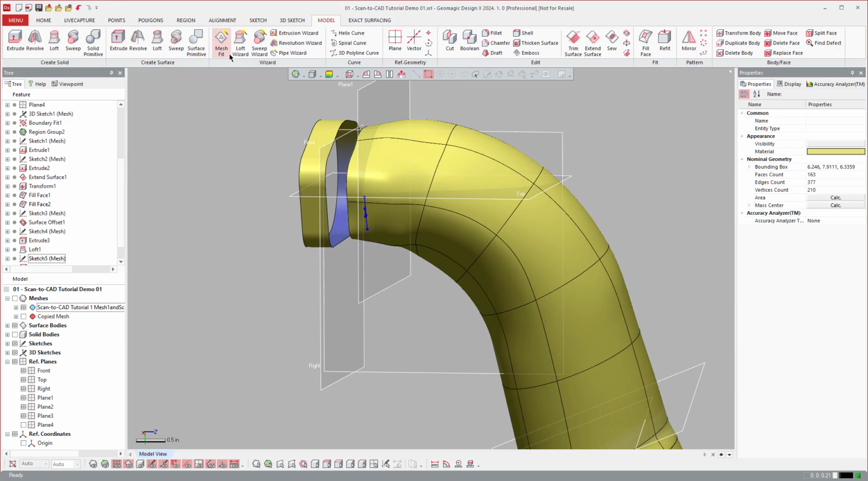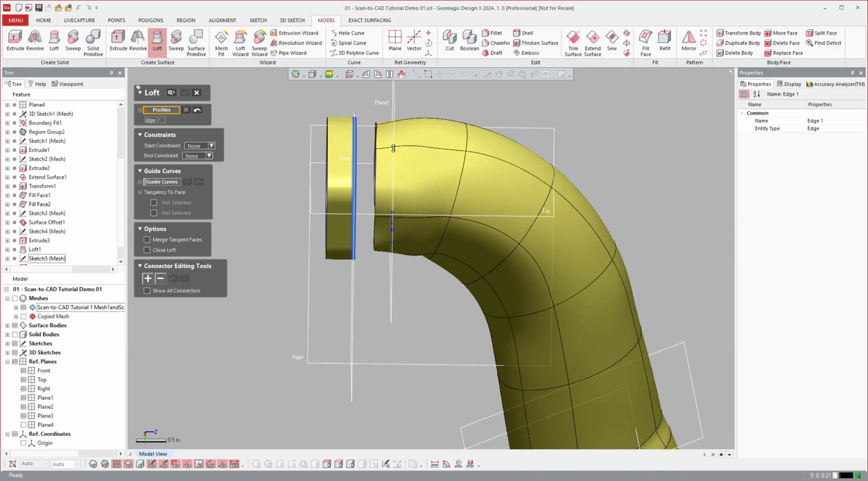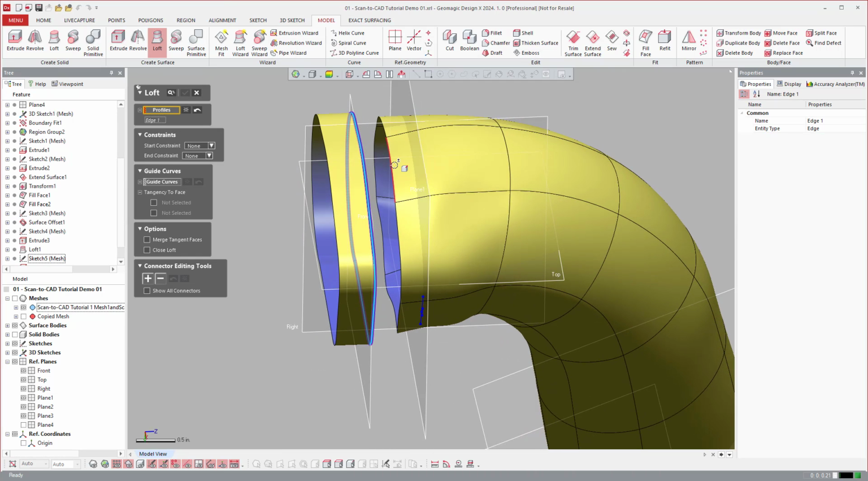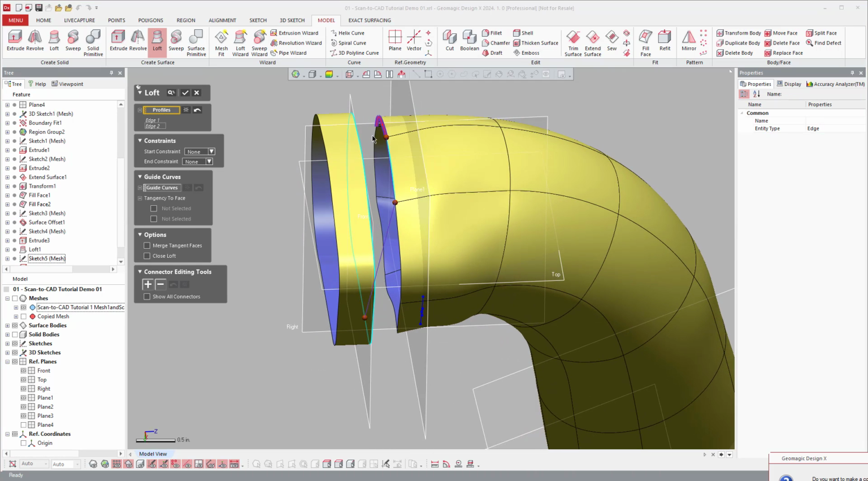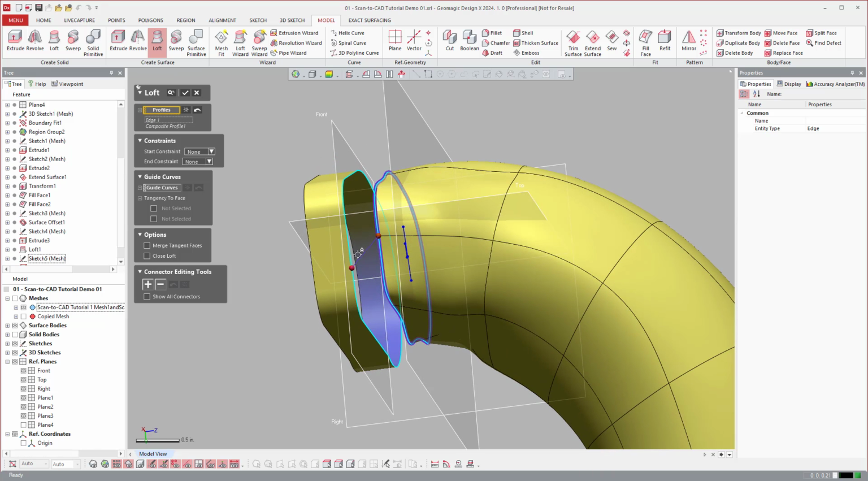And then come over to surface loft. Right, so we're going to loft from there. Yep, I always do that. And then, of course, move these guys.